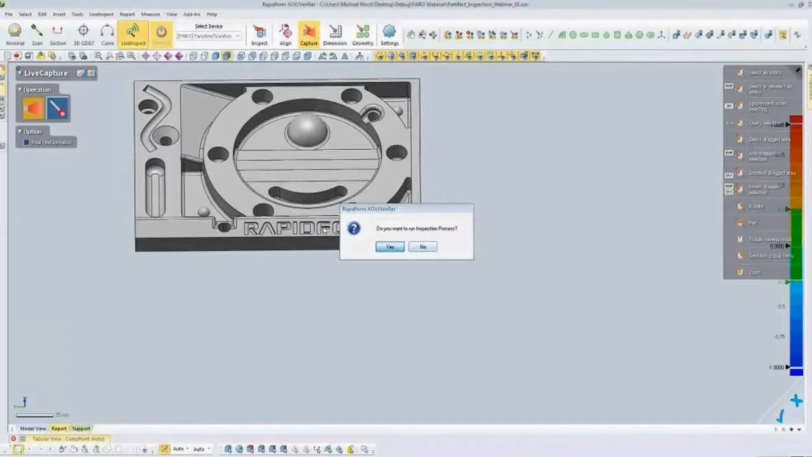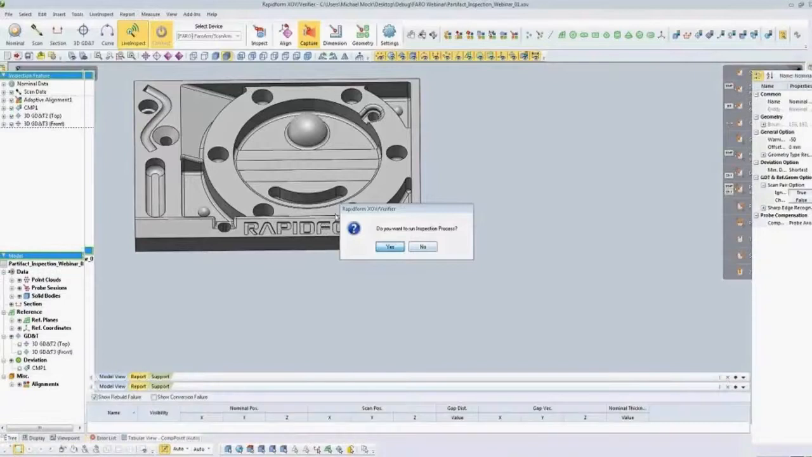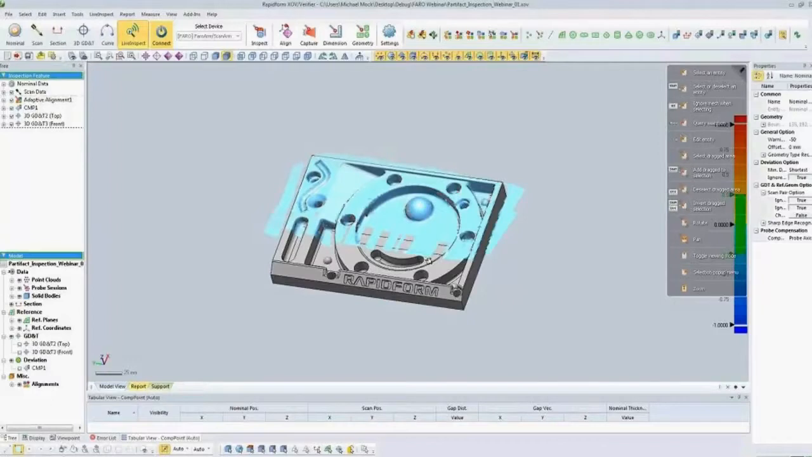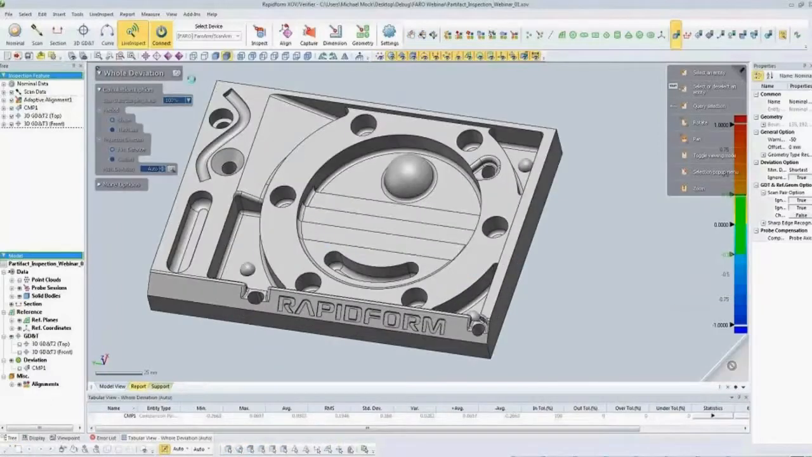And we want to run the inspection process. And now that we have some scan data, we can do some other scan-centric features that Tom was talking about in his PowerPoint. A good example would be color mapping or whole deviation. We're going to go ahead and create the real color map that we can report directly on.